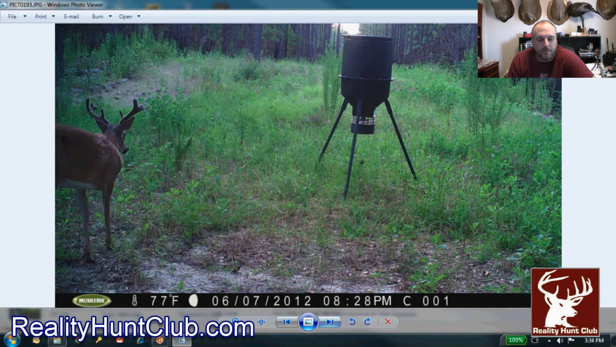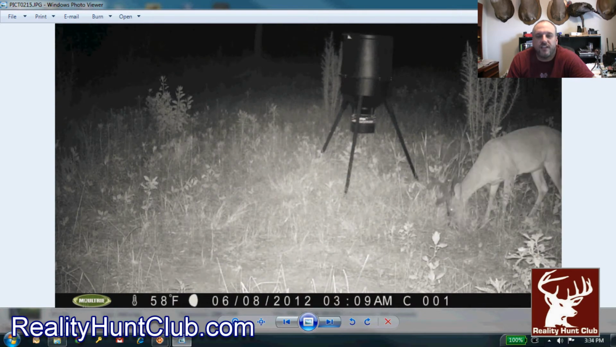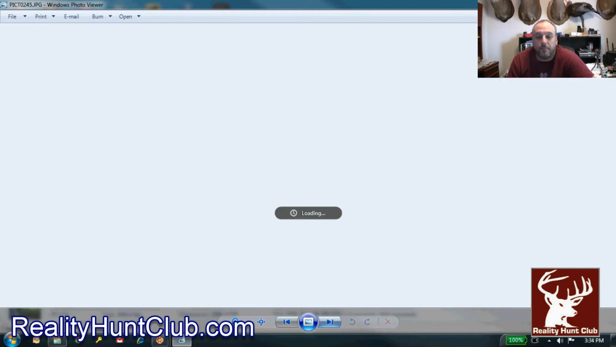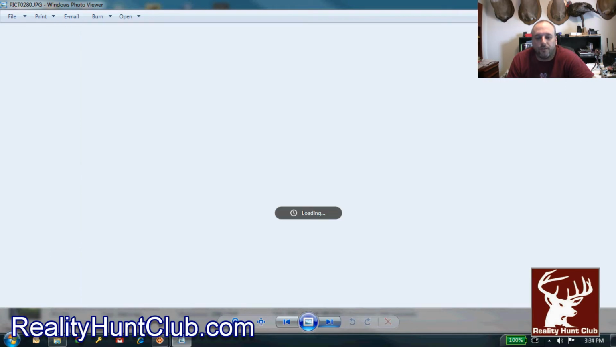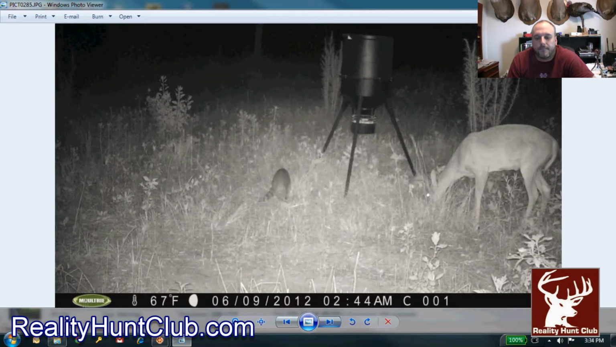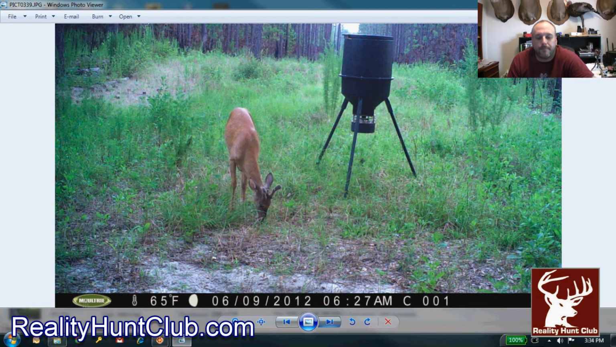I got some better pictures of him. He's a little nervous about the feeder, but as you can see, he calms down and starts coming to it quite a bit. Once again, nice 3.5-year-old. Another little buck coming.